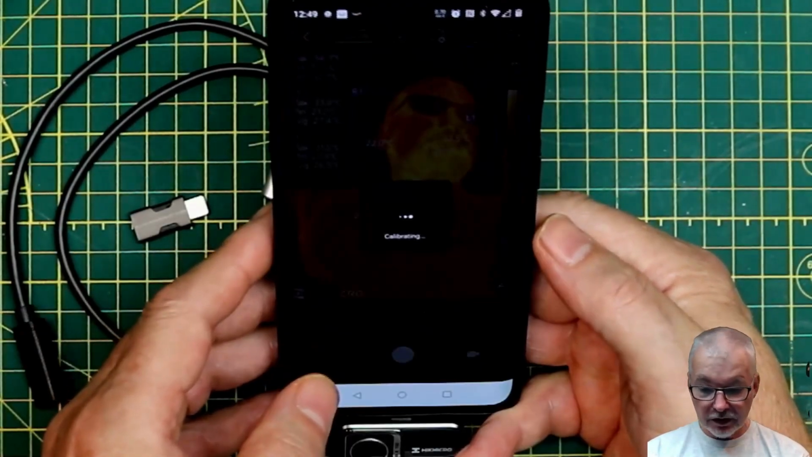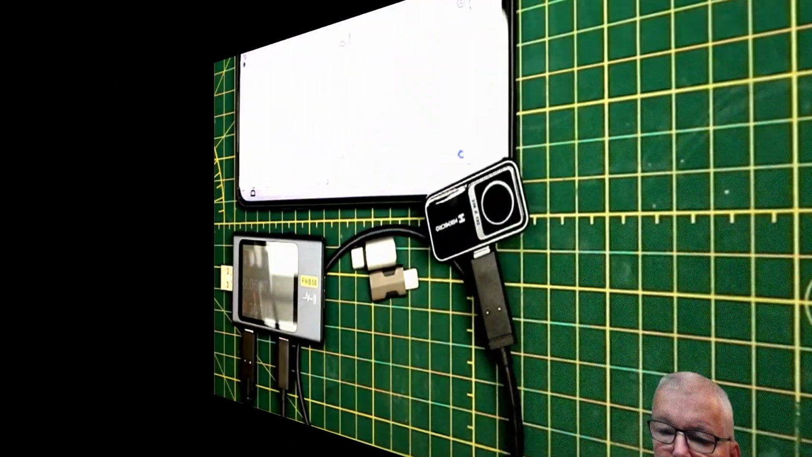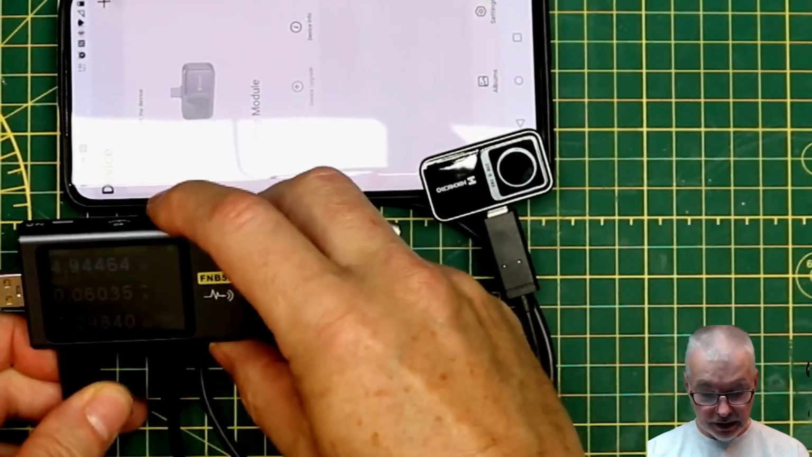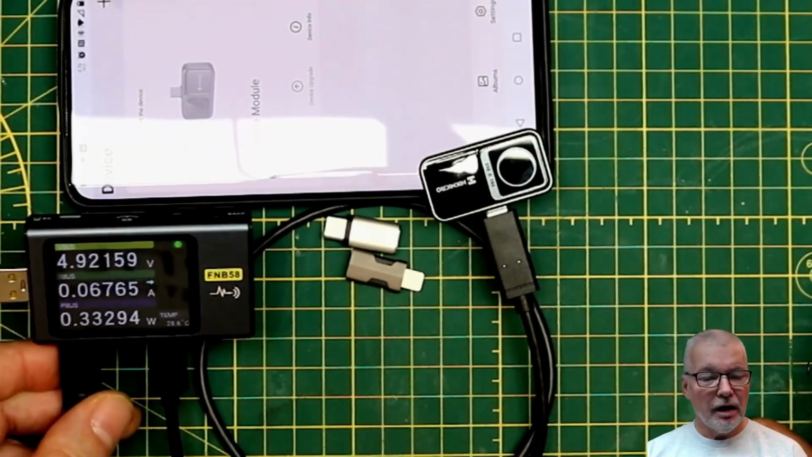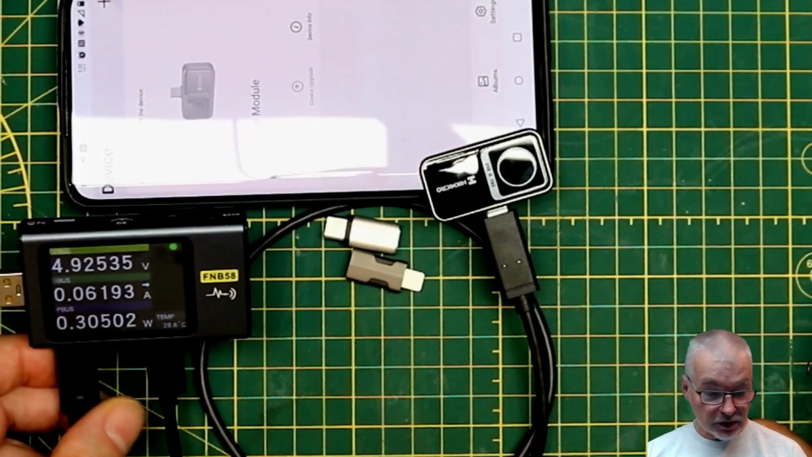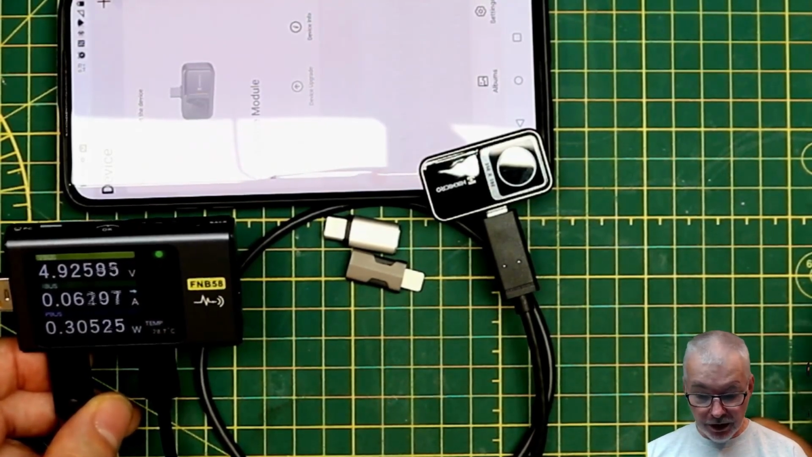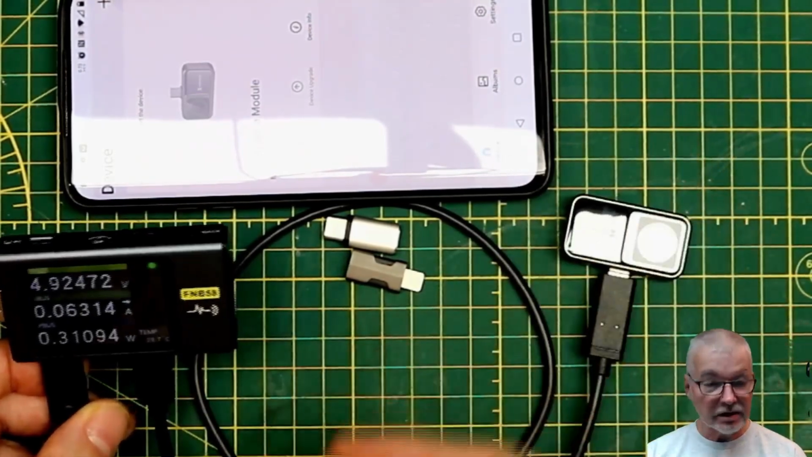Let's have a look at how much power this actually takes. I'm going to get my USB power meter. Okay, so I've got my power meter hooked in, and right now we're reading 60 milliamps or 62 milliamps, about 300 milliwatts or 0.3 watts of power consumption. So with a fully charged phone, that should last a reasonable amount of time. We're not doing capture though at the moment, so it may be a little lower than when it's actually operational.